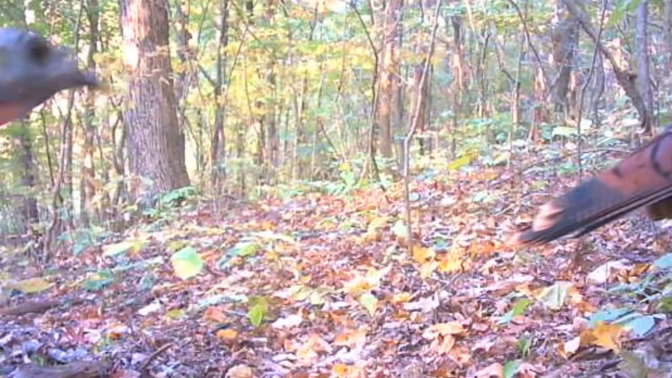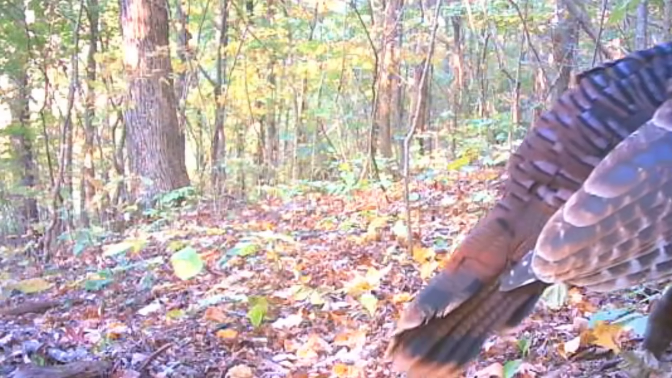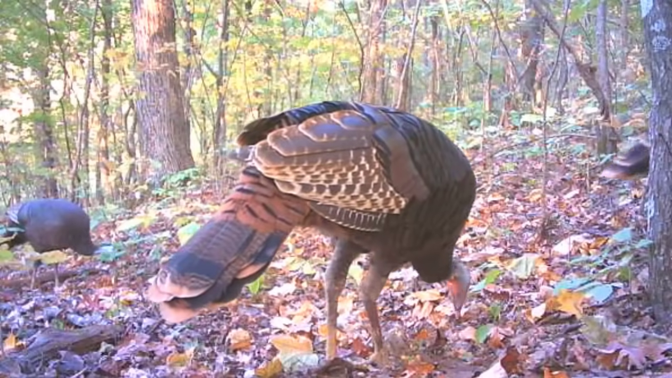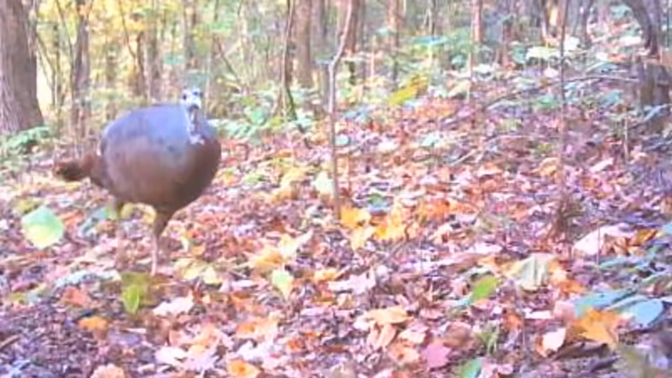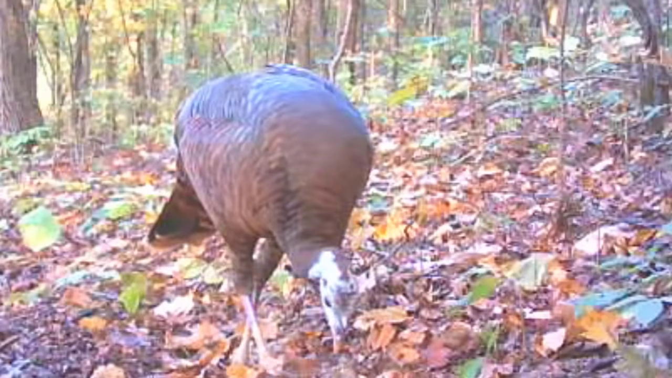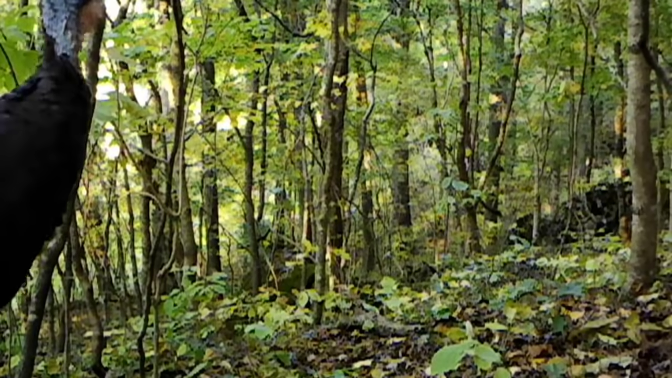The turkey, they love it to cool down. And we had a real light frost one morning. But the turkey, they're on the move. And they're big old birds here on the ridge. And they make some comical pictures every once in a while.